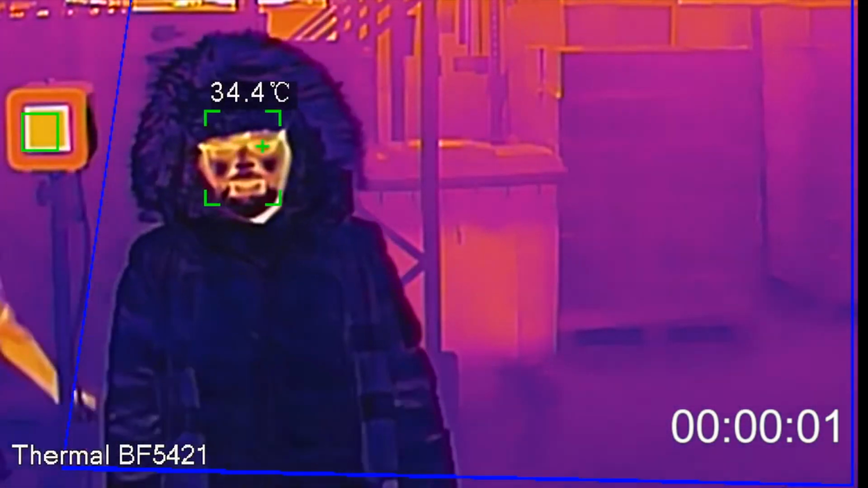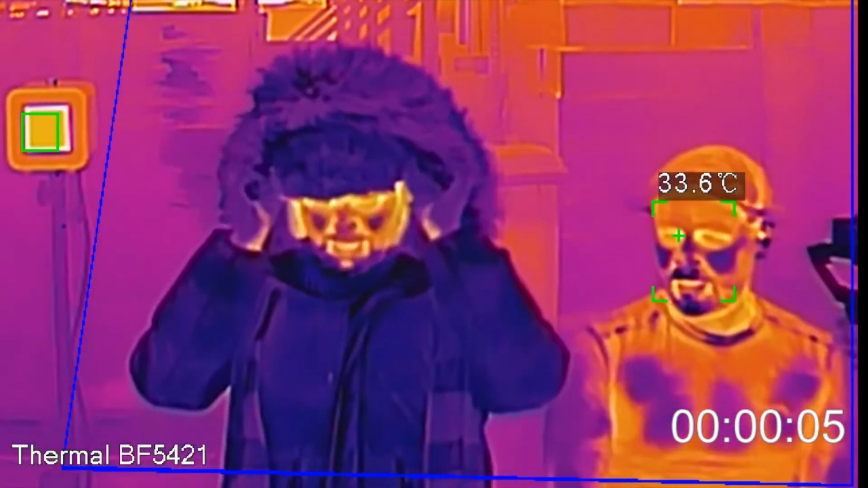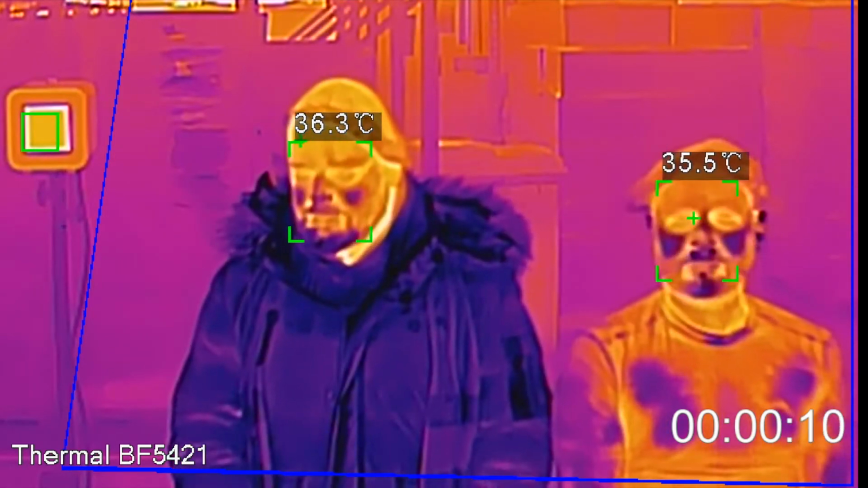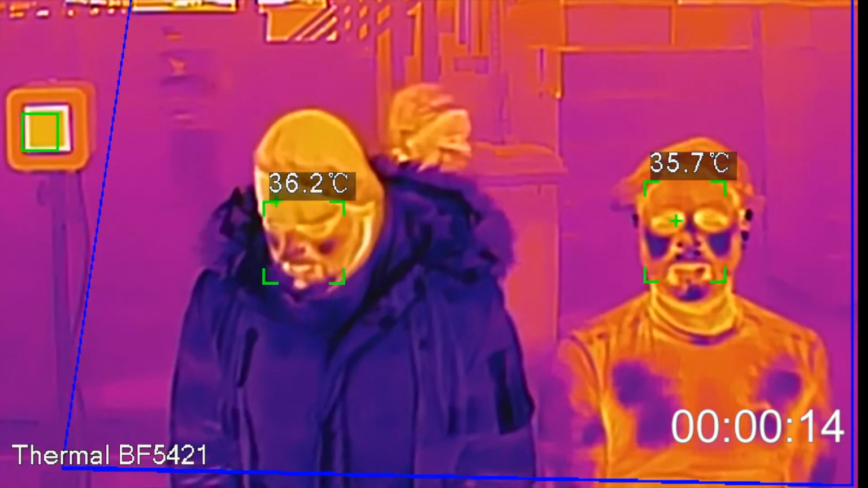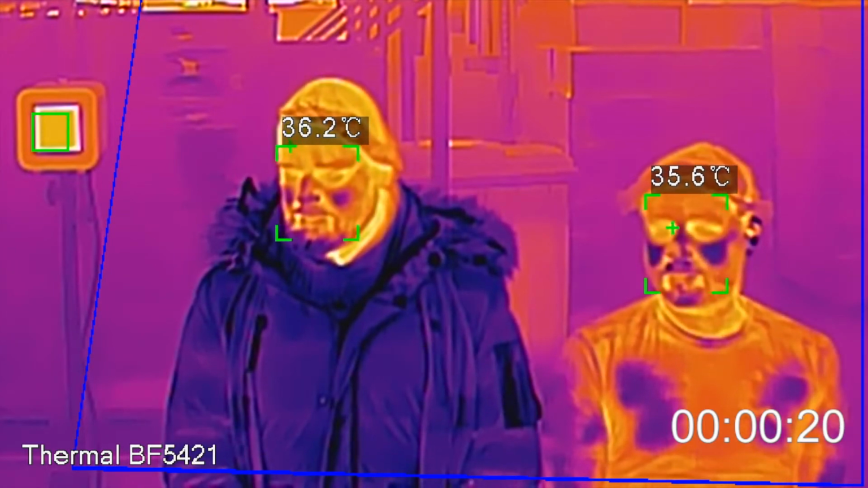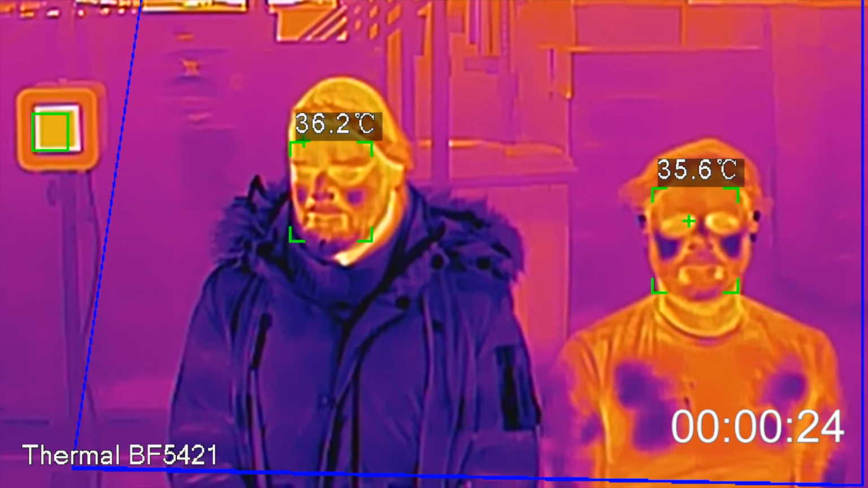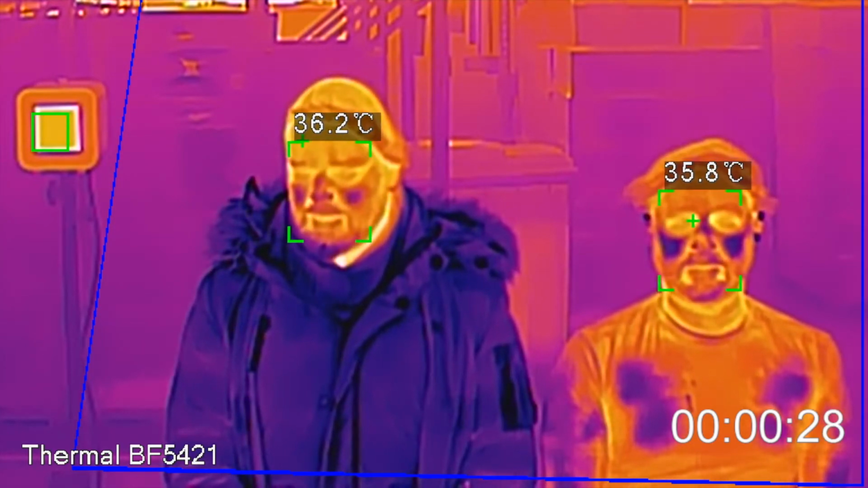Now, to be able to show you that the camera's algorithm picks the right spot for the temperature measurement every time, to be versatile regardless of the situation, I took off my hat and Mateusz did not wear any, just as it could be in any typical installation. But what has really shocked us was the fact that in less than 20 seconds, both of our temperature readings were already just 0.4 degree below the initial temperature before going to the freezer.